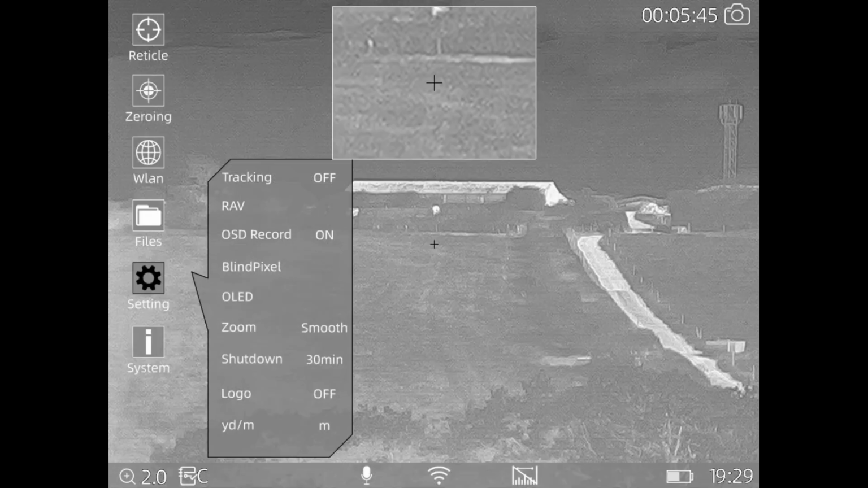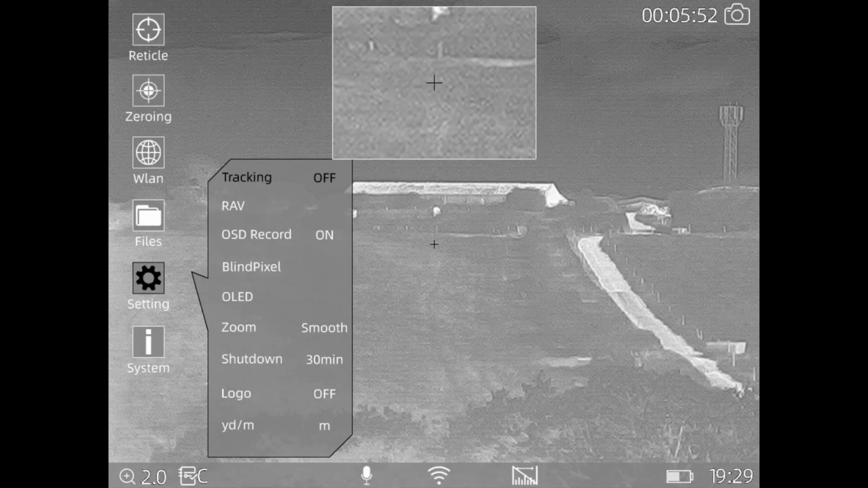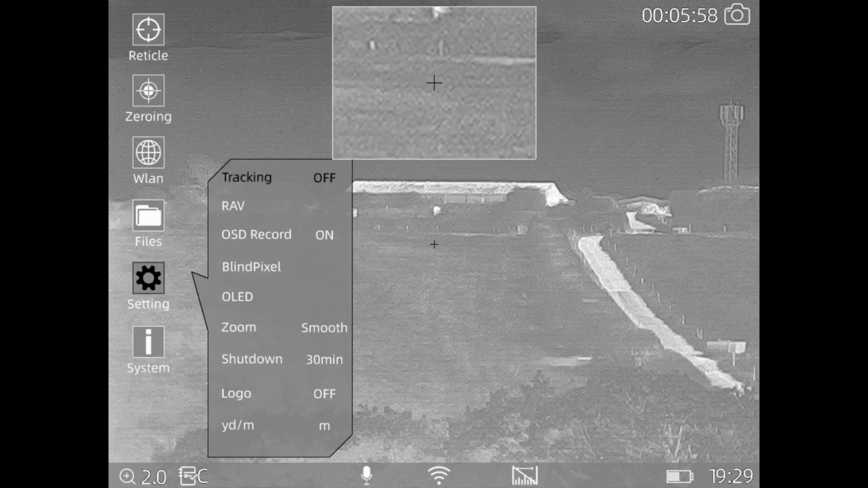Going down is your files, picture and video. It stores it in the inbuilt memory on this device, and then down to settings, you can go into that. I'll press there. So tracking, you can turn the hot tracking on or off. So at the moment it's off. Oh, hang on, let's go up. Sorry, to select hot tracking on.